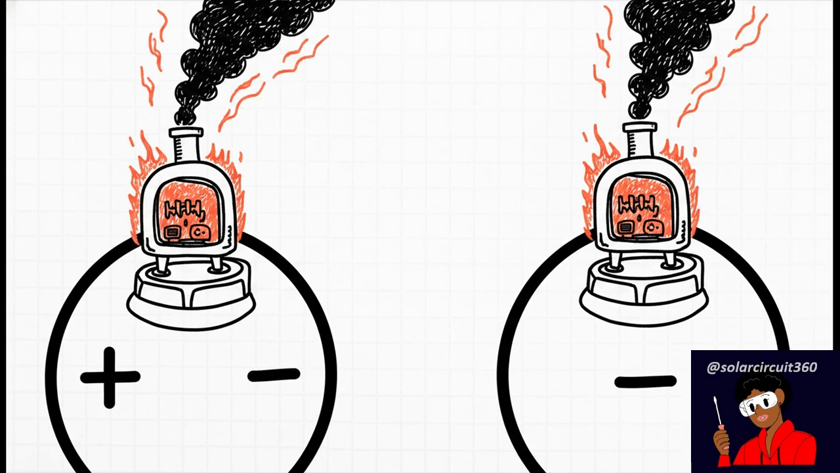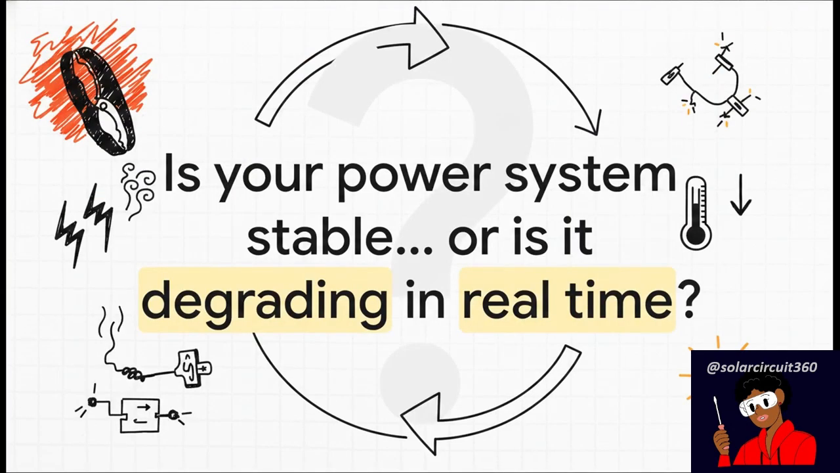So let's bring it all together. An undersized cable or a poor connection isn't just a weak link. It literally creates a tiny, uncontrolled heat engine right where you least want it, bolted directly to your battery. And that leaves us with one final question to think about. Is your system truly stable and safe? Or, with every cycle, is that hidden feedback loop of resistance and heat silently degrading it, 1 amp at a time?